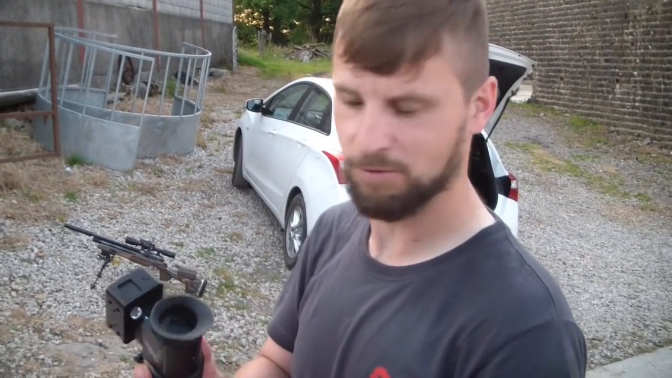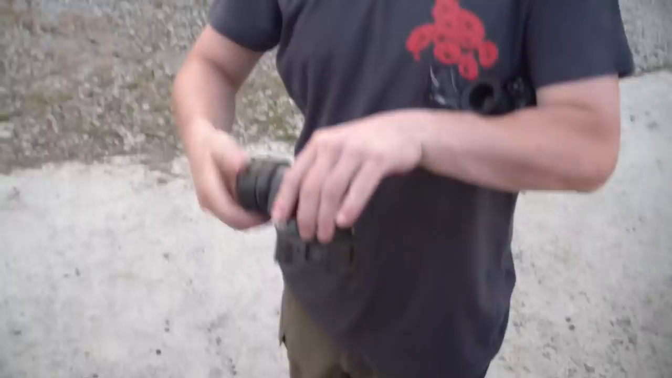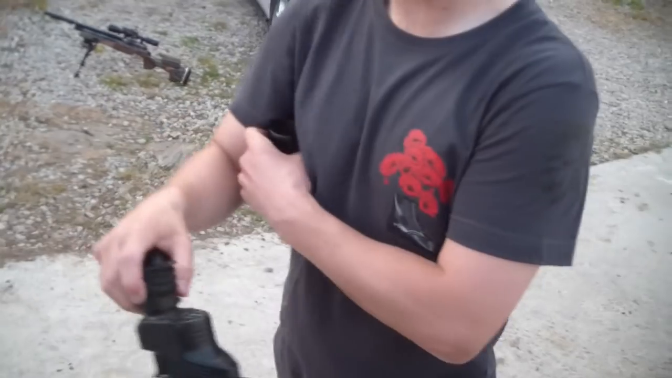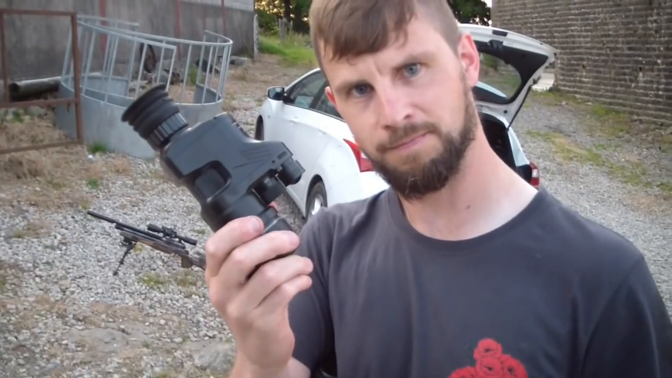Just getting a bit dark now, so I'm changing from my Eagle Vision setup and switching onto my PARD. So simple as take off the adapter, now my PARD's ready to go.